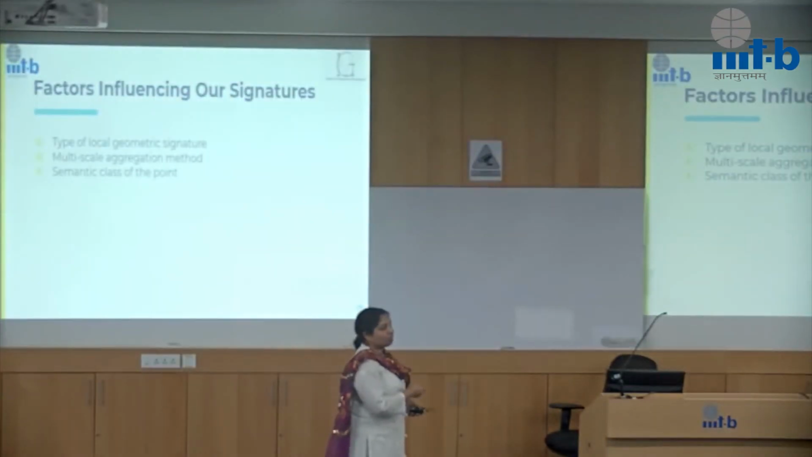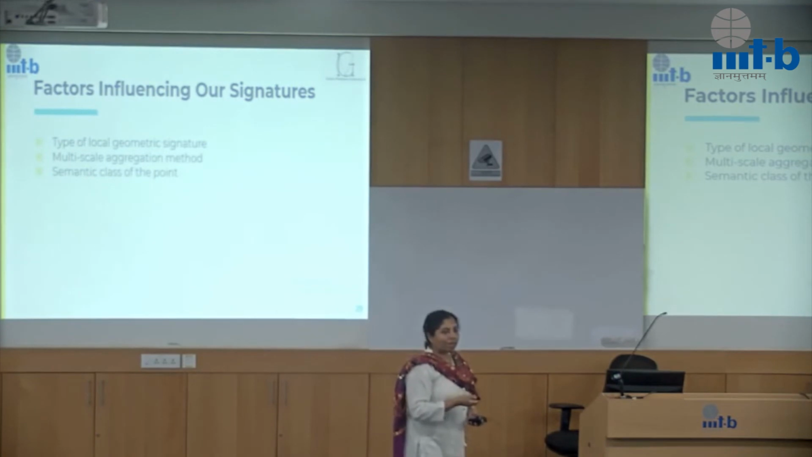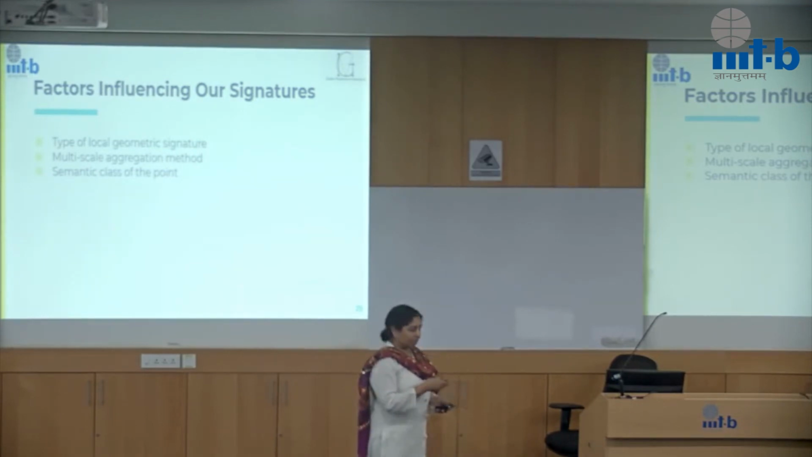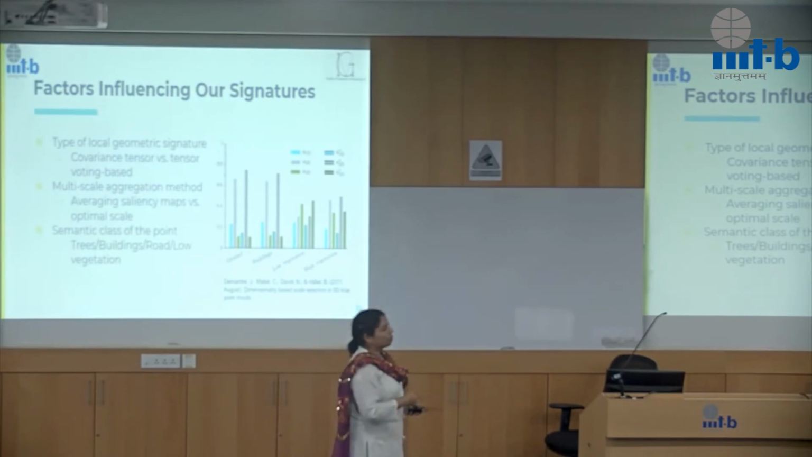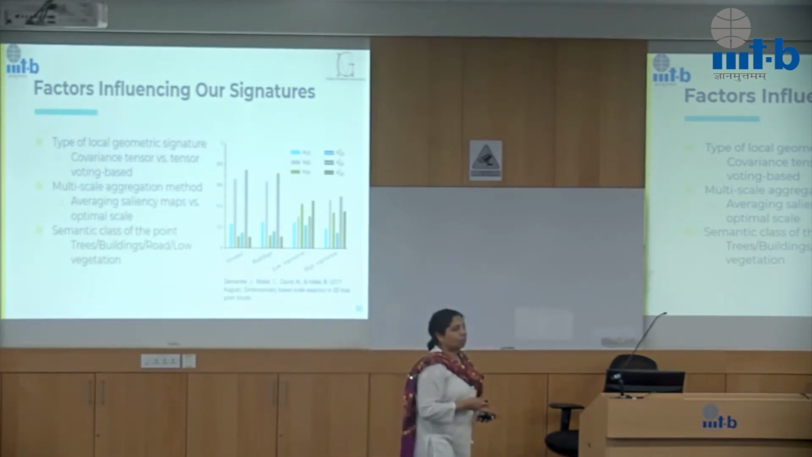And the third one is when we use different semantic classes like the road, building, low vegetation and tree, we will start seeing signatures for those classes. Okay, why do we see that? Because there is enough literature on the different behavior of these values when we look at different classes. The values that we get for each of these are fairly different when we look at ground versus building versus low vegetation and high vegetation. So this is already there in the literature, so we are expected to see differences in the signatures.